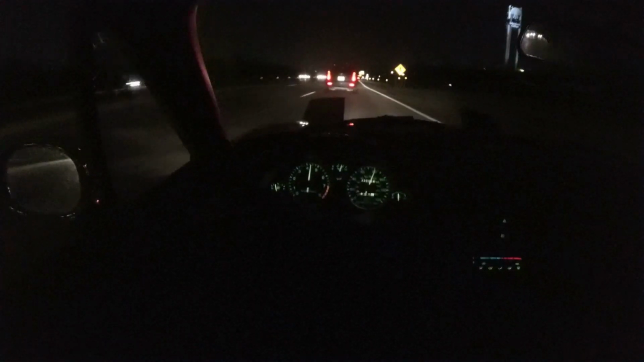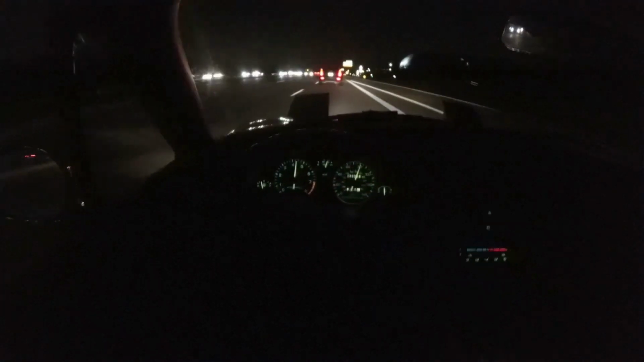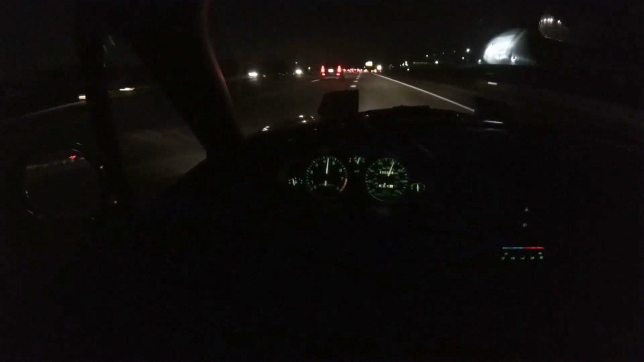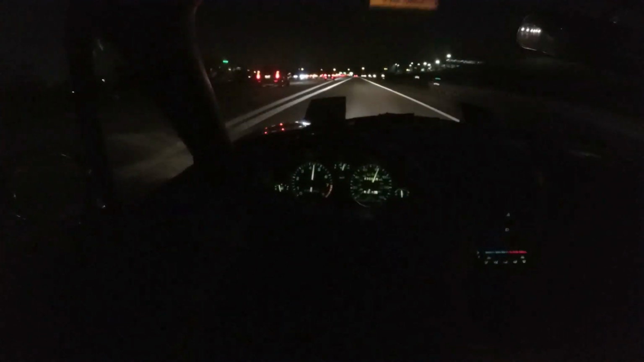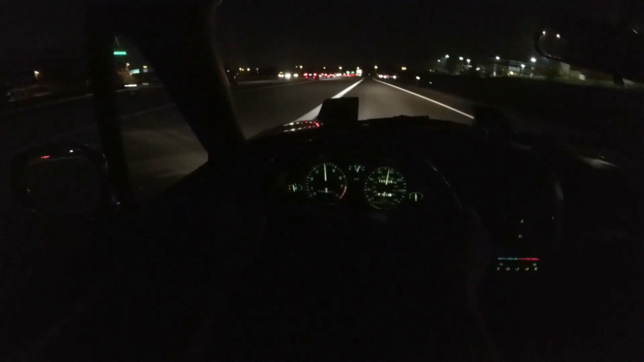Oh man, this is so much fun. This is going to be amazing on track. It's going to be a lot quicker. I can feel it already. Just the suspension and the bushings, everything is so tight and well buttoned together. Yes. Oh, I'm excited.